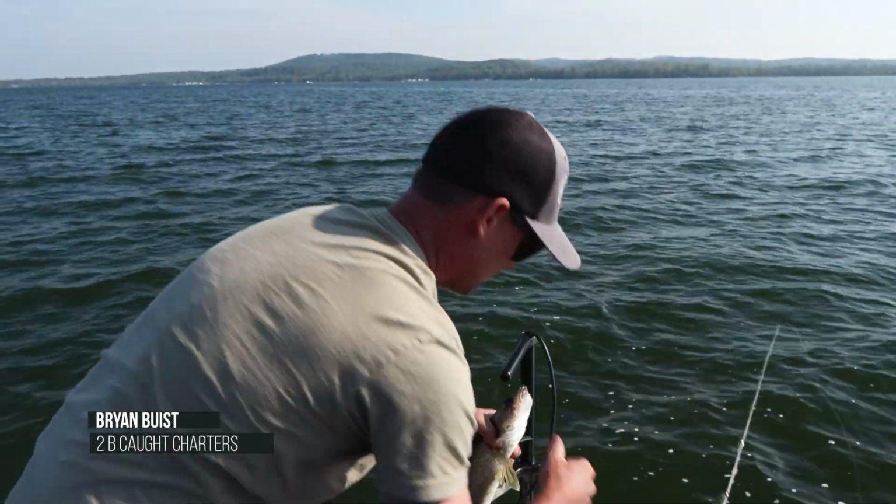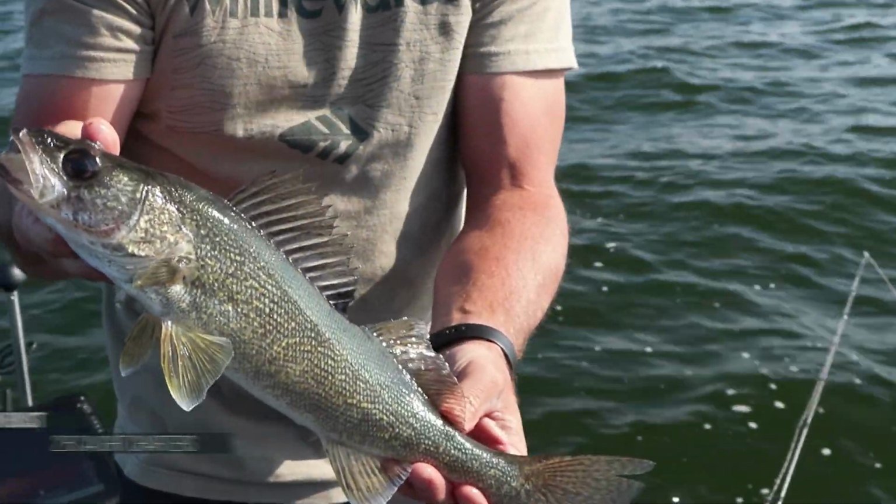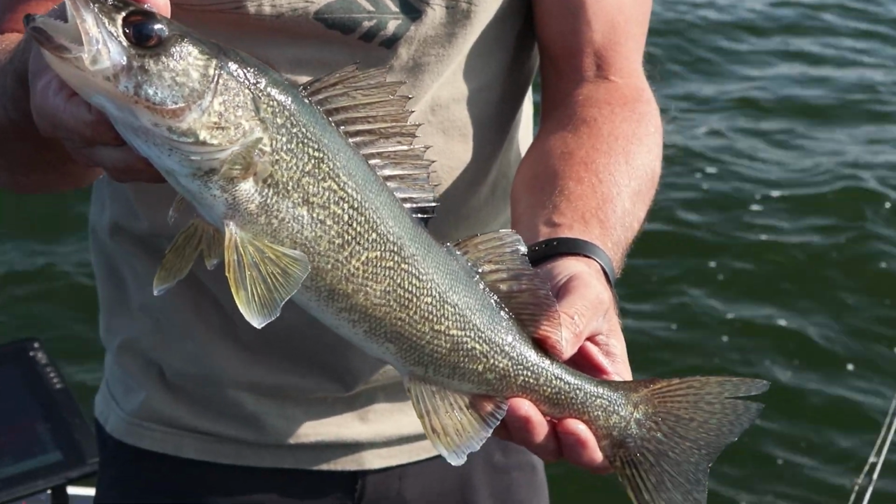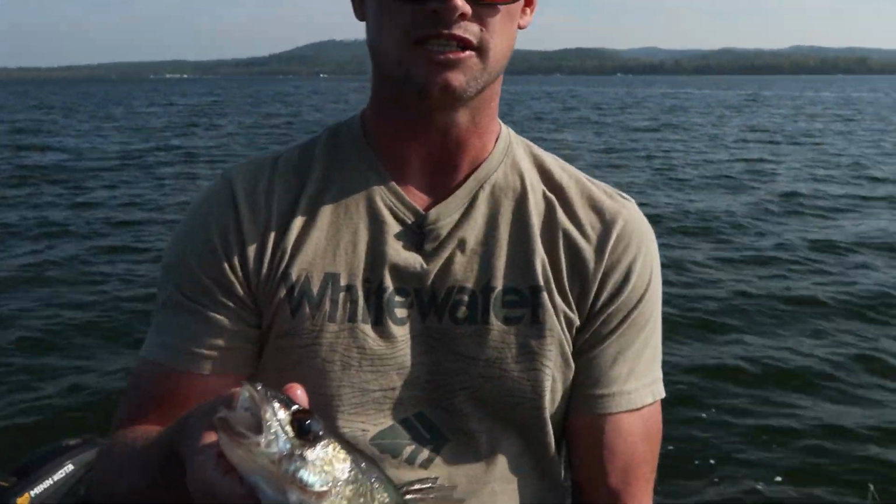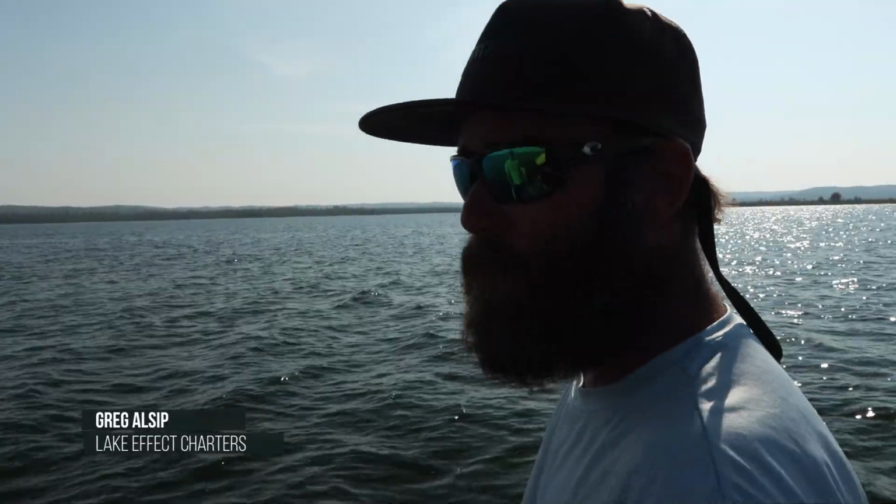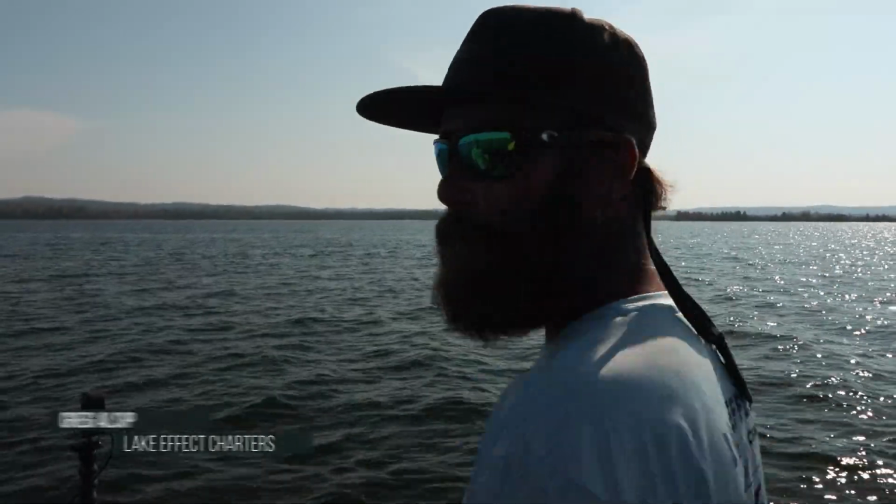I'll keep that one for dinner after you show it off. You bet. But the cool thing, Bryce, talk about how long this bite goes. I mean, Greg's right here, you're right here. Both you guys have guide services. So Greg's a local guide up here. We catch these fish just like this all year long. What do you think, Greg? Oh yeah, spring to fall the whole time. Spring and fall is always probably the best, but when you got a slow bite out deep, there's always fish up in the weeds.